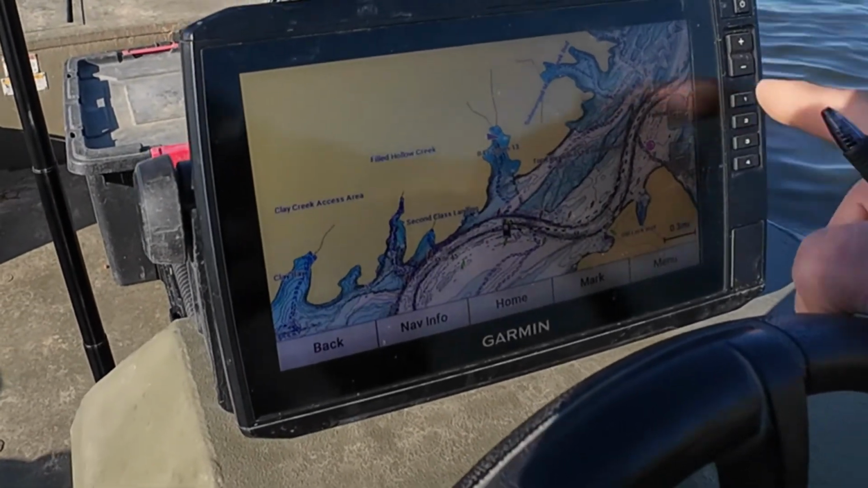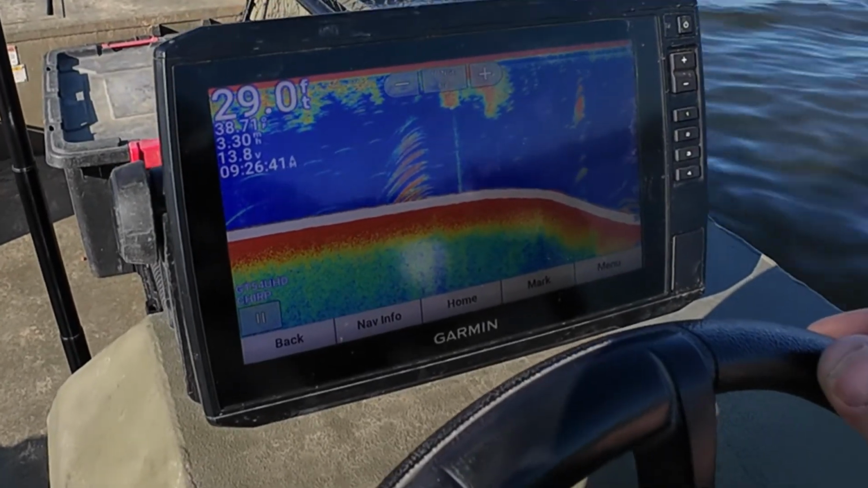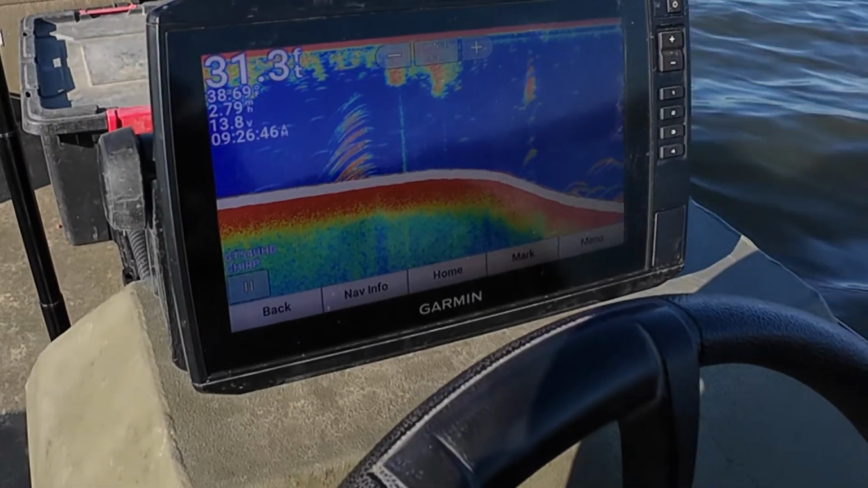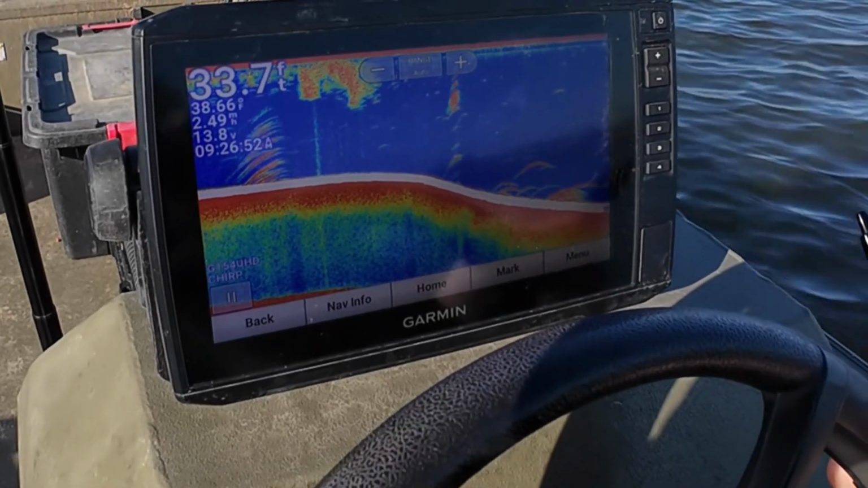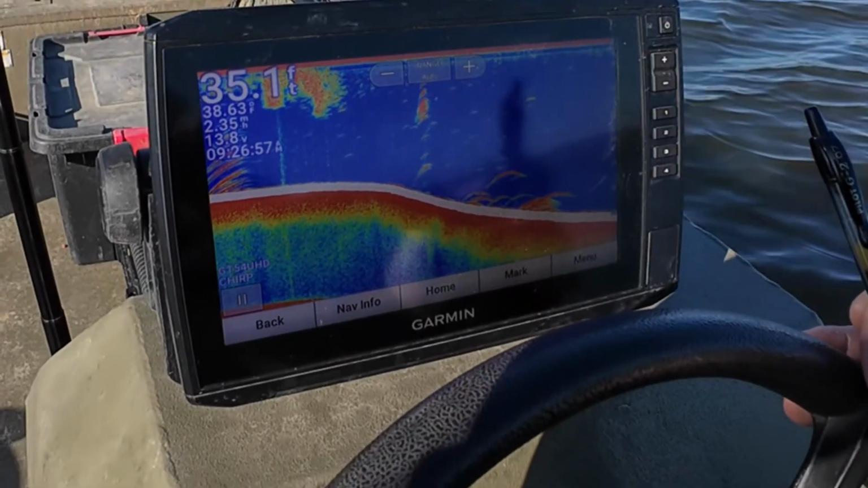I'm gonna flip her on over to 2D sonar. That's what I mainly use for catfishing. You can start seeing a few fish right there, kind of getting thicker. So that's on that drop off right there. There's a few fish there. I don't think they're catfish.